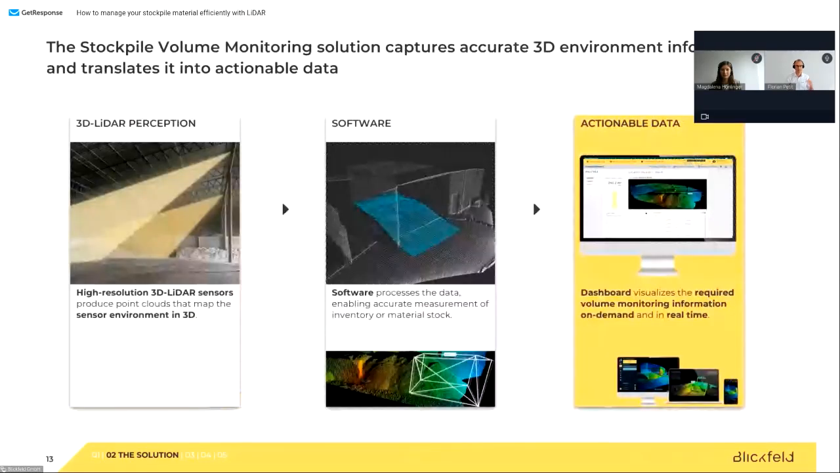This was very quick, so let me break it down. There are three parts to the solution. First, you need the sensor technology. You need a sensor very similar to a camera, but much more precise and adapted to measuring volumes. Then you gather all the data. You see here again tens of thousands of data points which have the information about the volume. You need a software which crunches it.